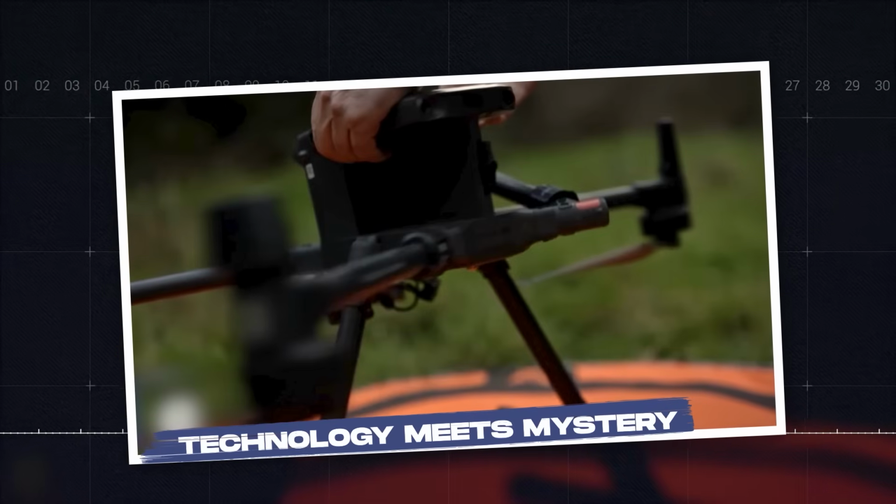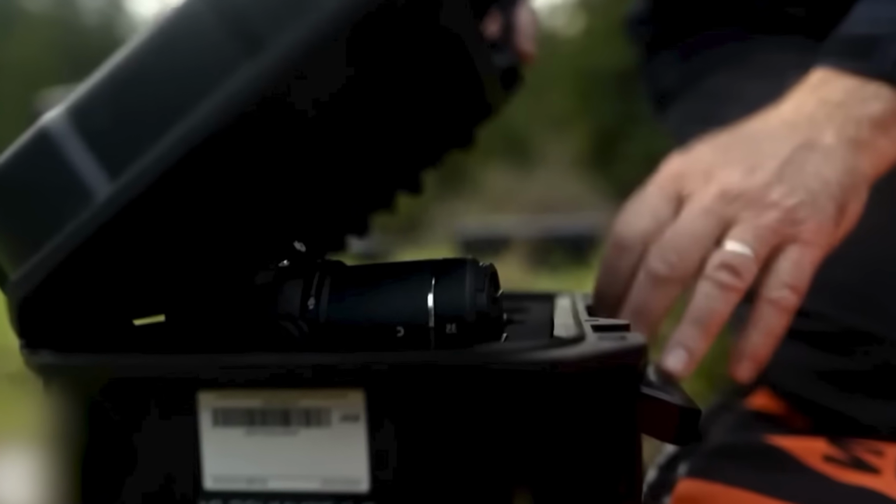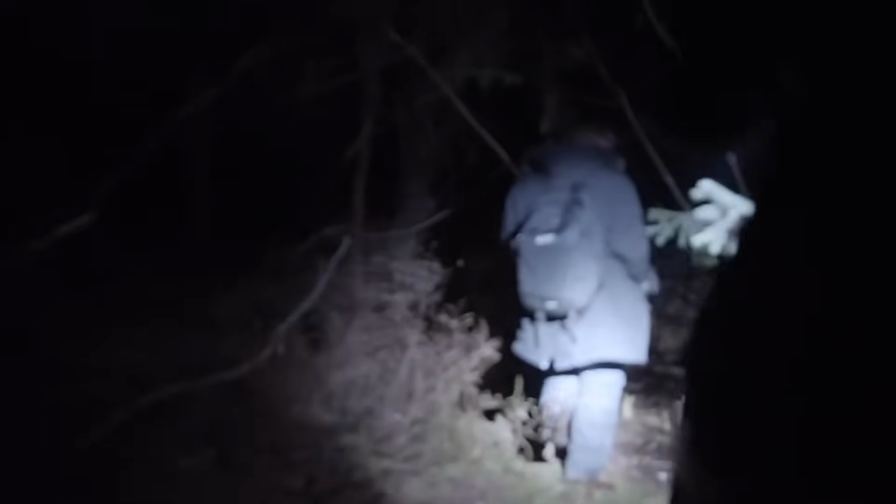Technology meets mystery. The equipment came first, unassuming black cases, each one packed with military-grade tech that radiated quiet authority. The drone team had returned, but this time they weren't just retracing old steps. They had come back with something new.